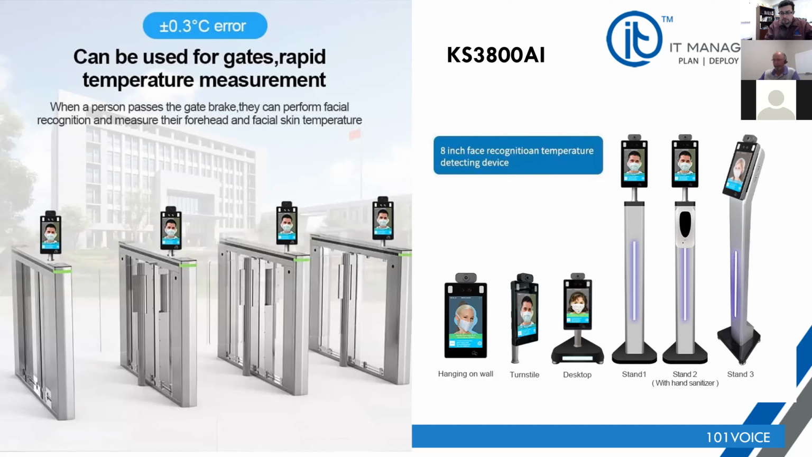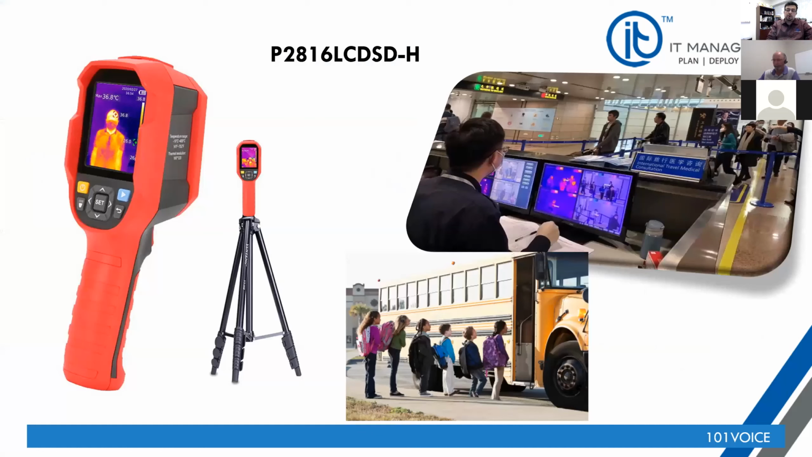AI, as most of you know, is artificial intelligence. Now, how do we move on to other applications, such as folks in the office who may not be able to stand by a device and be perfectly screened? How about if AI is not an important issue to you? How about if a face mask is not a requirement at the moment for what you're trying to do? Or even kids getting on a bus, or folks getting on a bus, and they need to be screen checked.